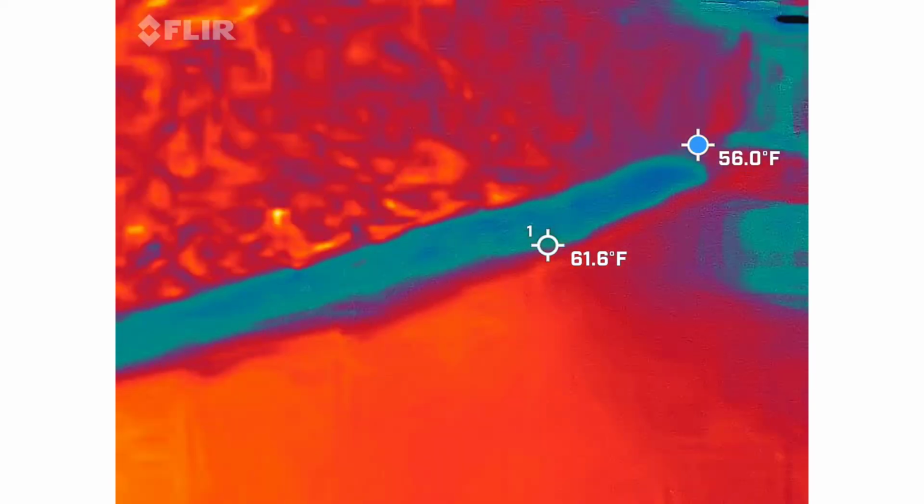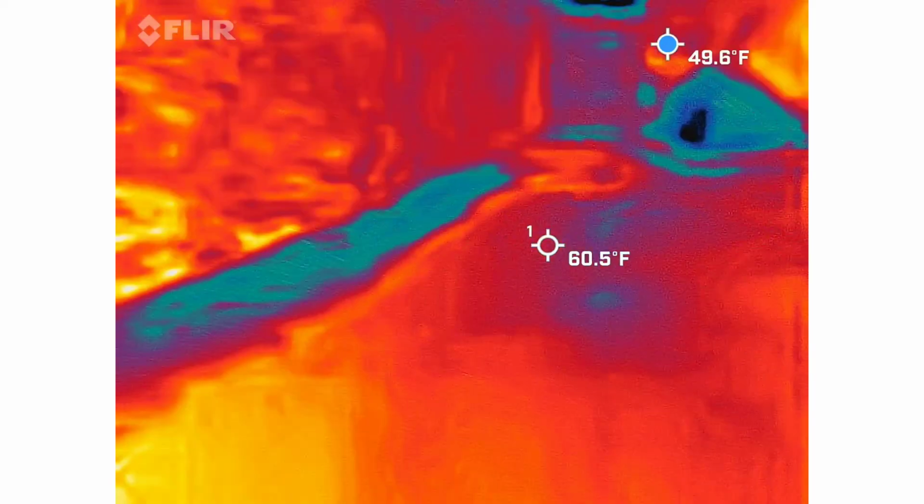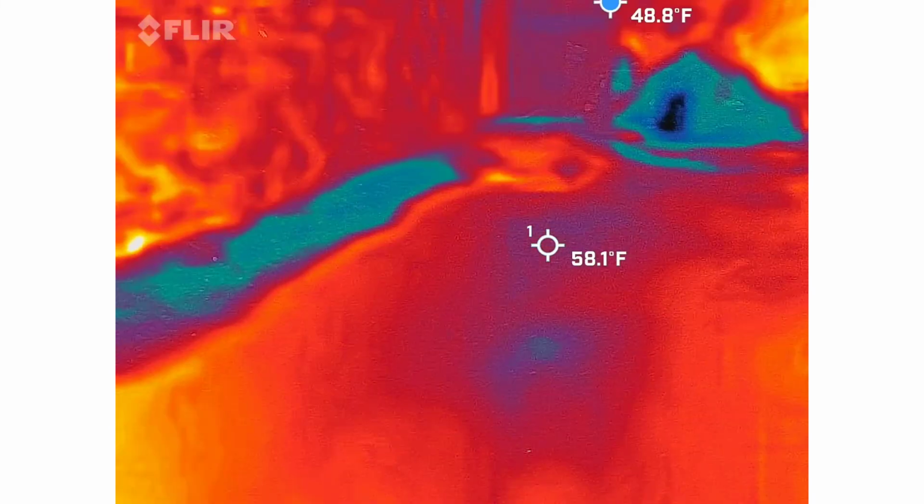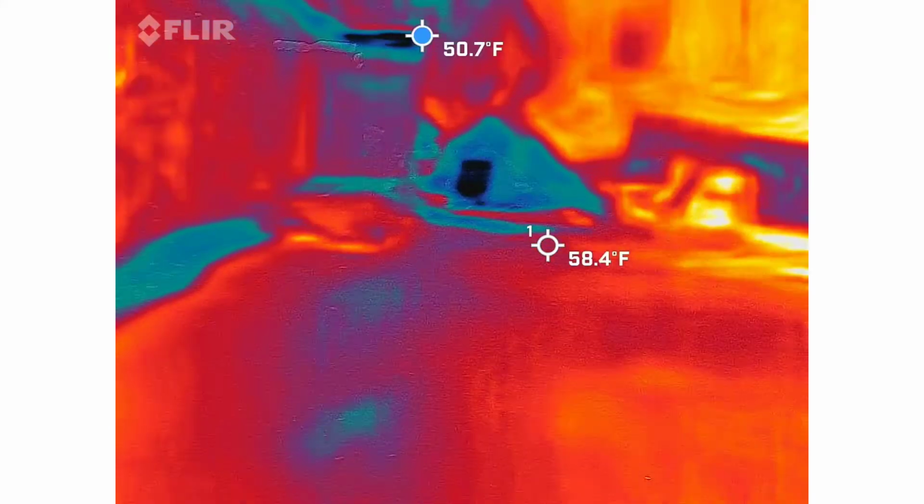Any readings coming up at all? He was carrying this. There was no movement on the antenna. Yeah, I didn't see the numbers going up.